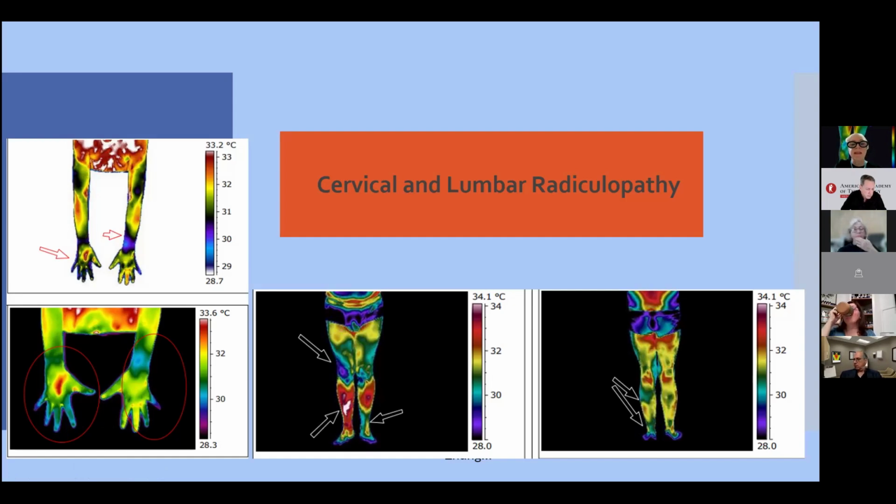In the skin with infrared imaging, we have a hyporadiation, which means hypothermia in this segment, because we have a sympathetic reflex at a distance when we have a compression by a disc herniation, for example, or another kind of disease of the spine. You can see this in lumbar and in cervical.